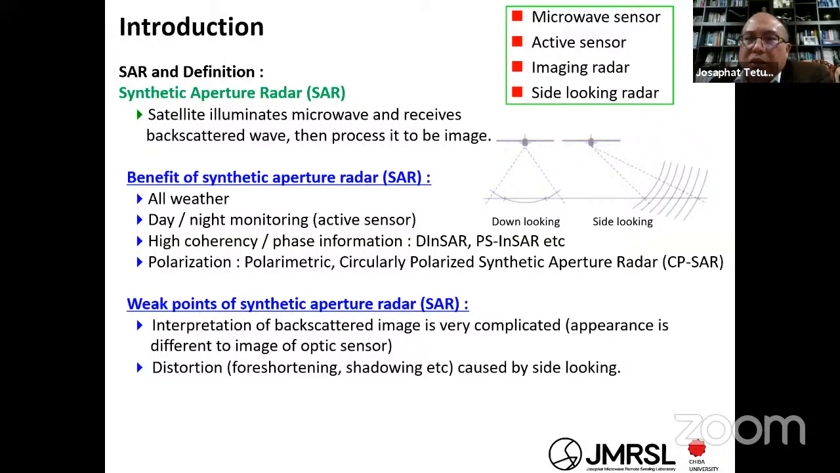Okay, but the weakness is that the interpretation is very difficult. Yes, because it is working in microwave. You cannot see by using your eyes. You can, but it's no problem if you learn about electromagnetics and wave scattering or wave propagation. And I think you can make some modeling and then analyze the wave of the synthetic aperture radar, and some distortion.